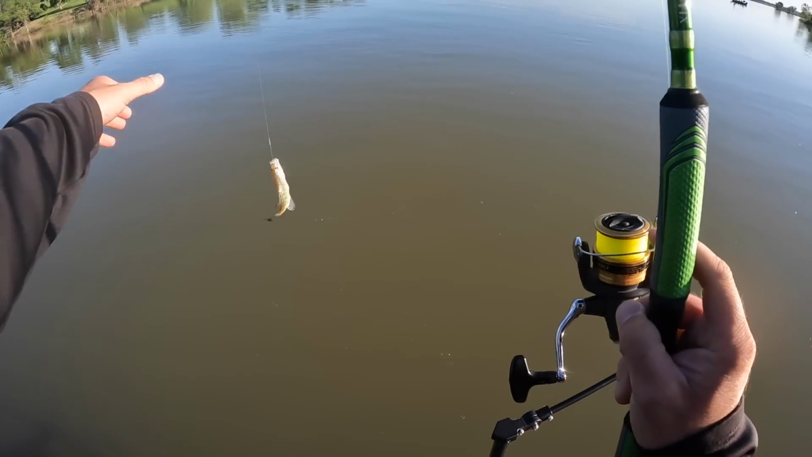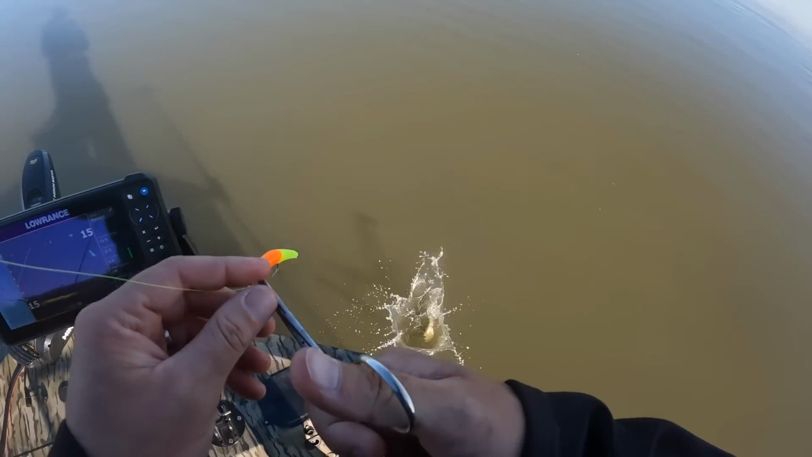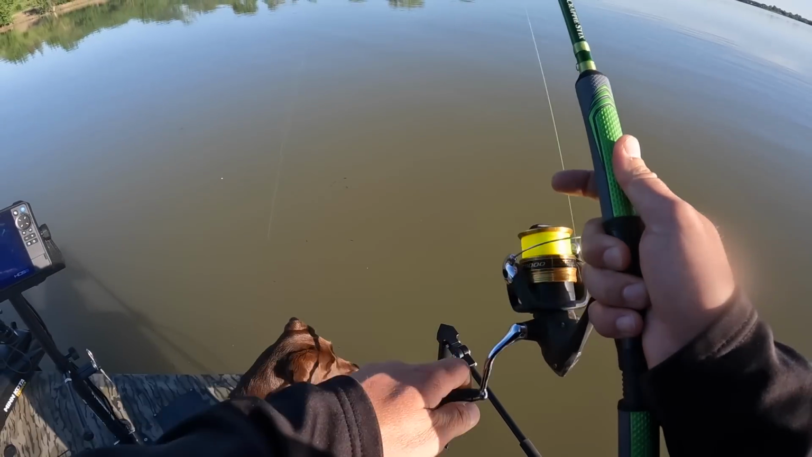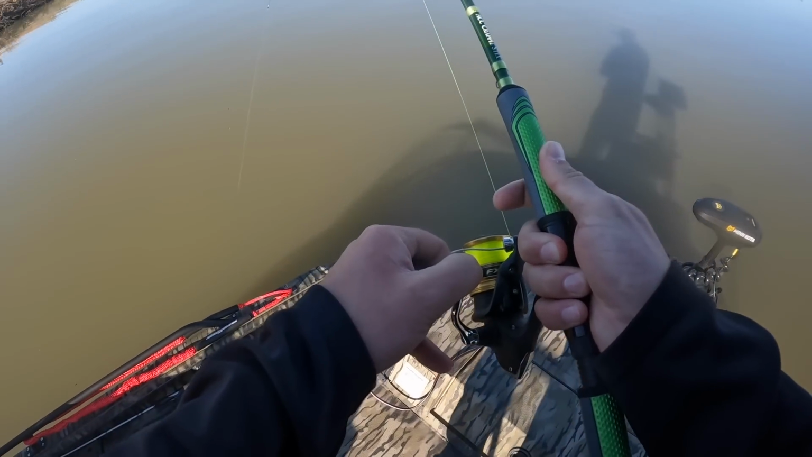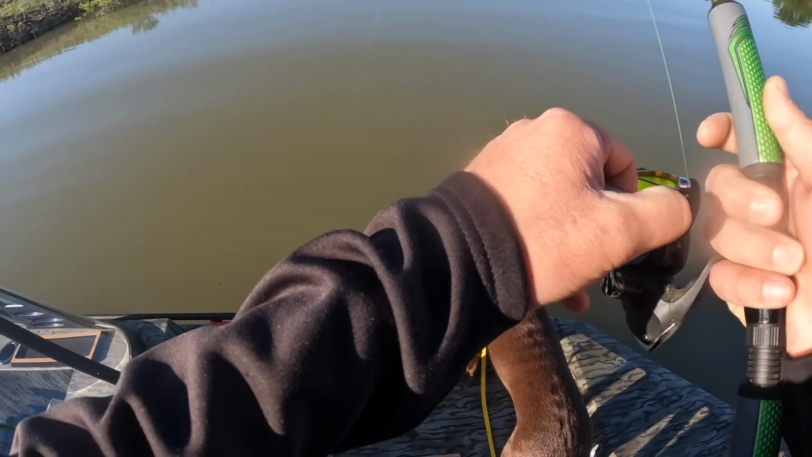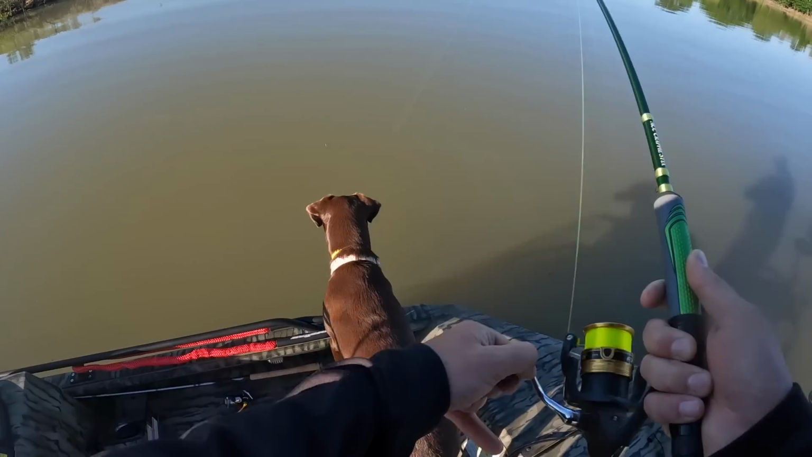There we go. A little short. There's a decent one there. At least it feels decent. Pulling some drag. I don't think that this is a crappie. Holy smokes. What have we got? Is it a catfish? Or a bass? It could be a bass.